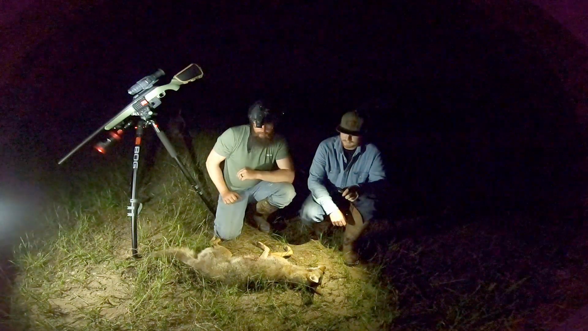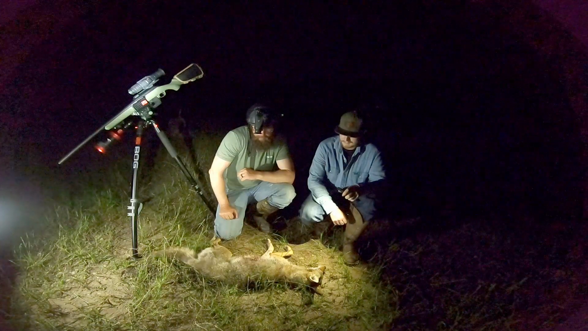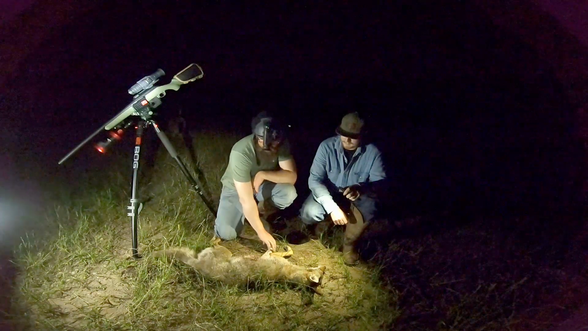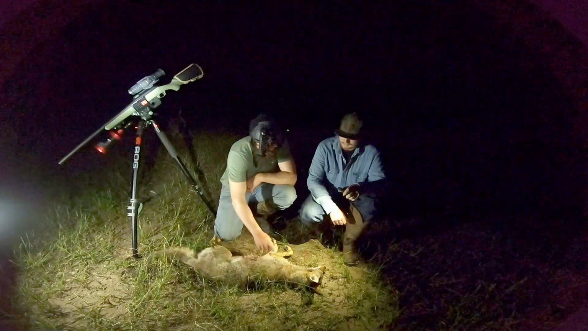He didn't have an SD card yet, so Justin was doing the recording, but he made a good shot on it. He's shooting a 32 grain Hornady V-Max out of the 204, and he shot a little far back, but it didn't run 40 yards. The hole looks worse than what it is, but it's just a little pencil hole.